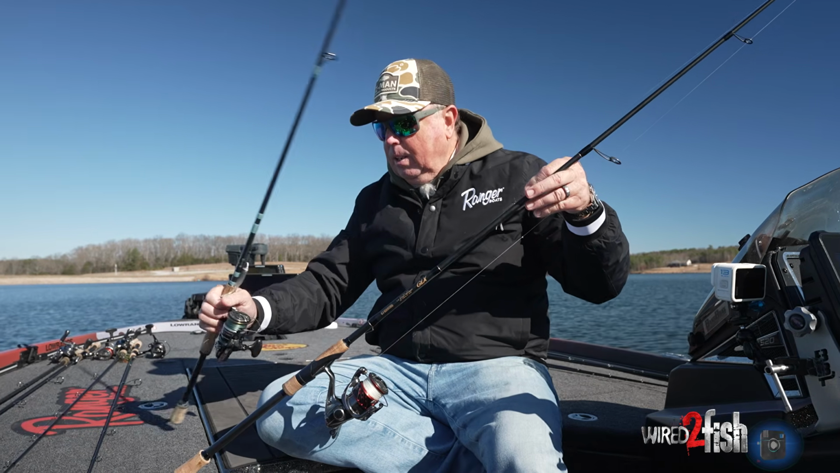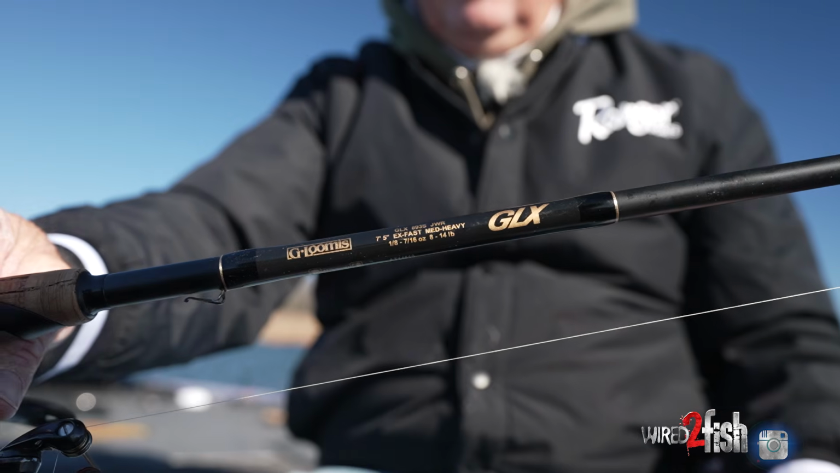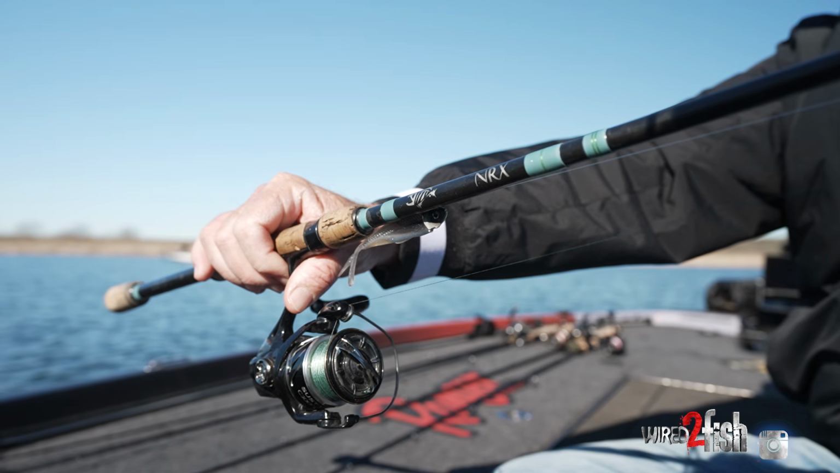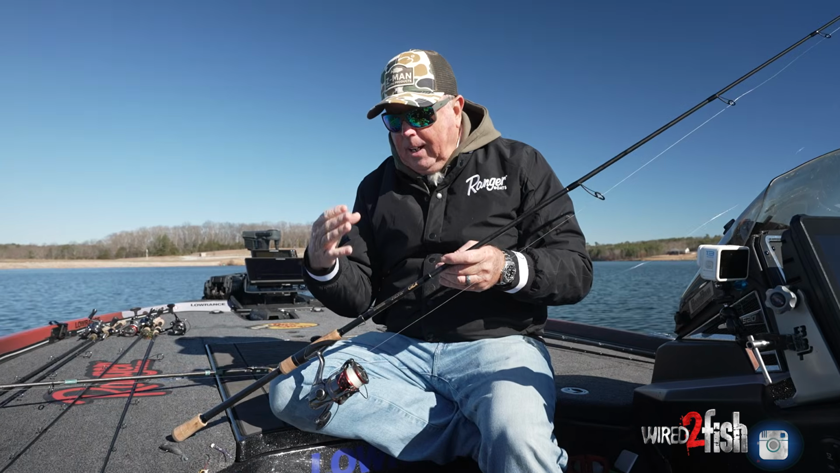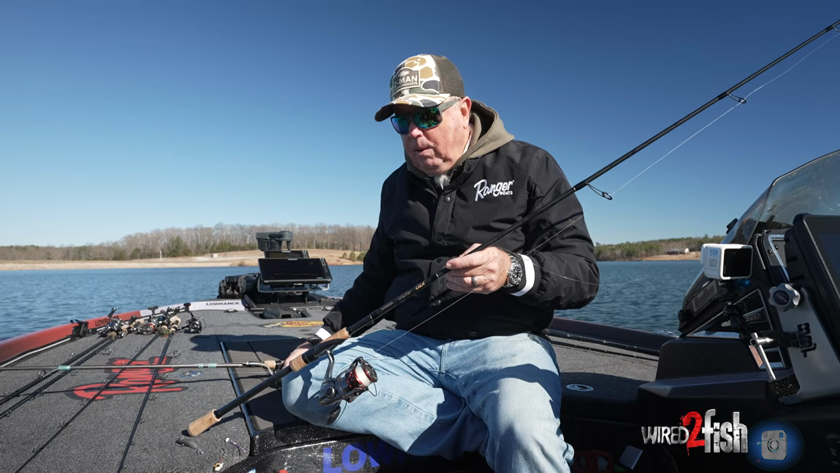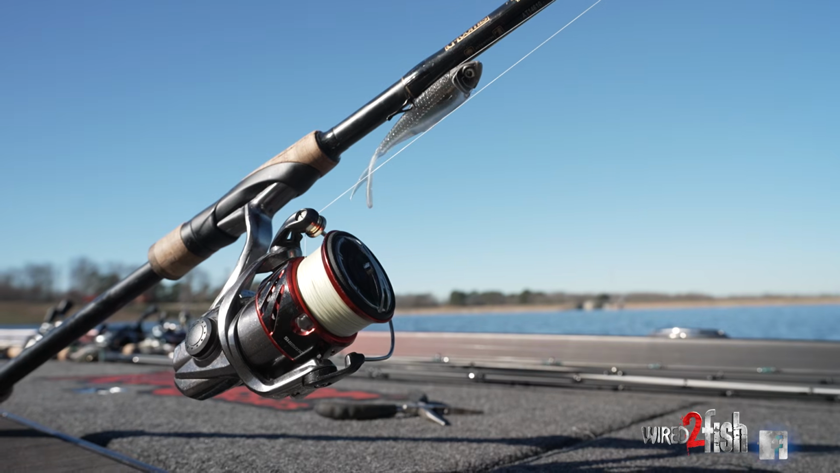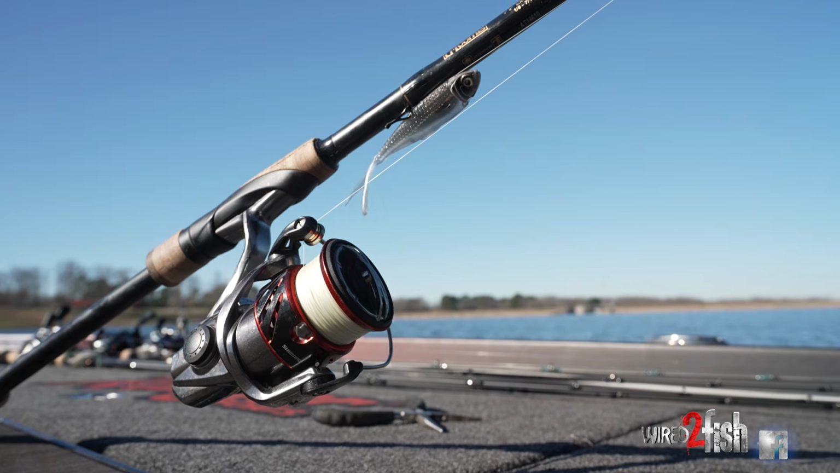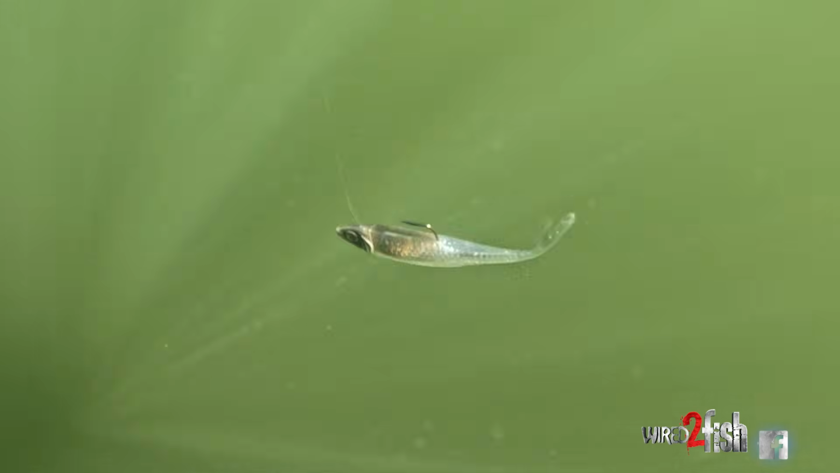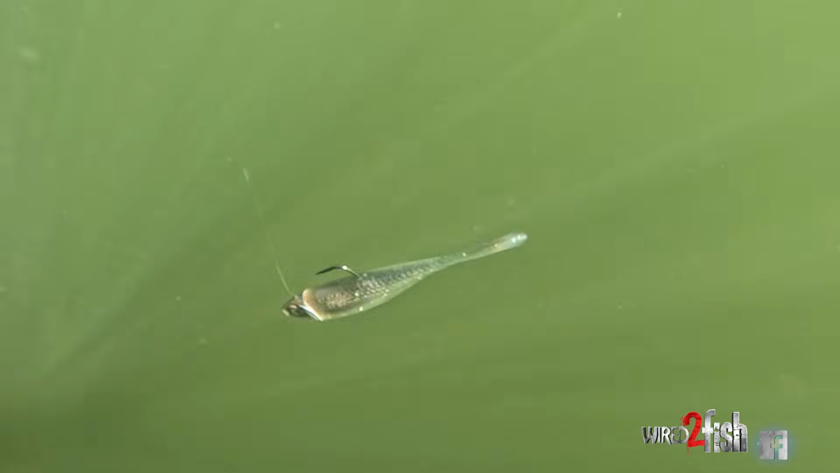Had two rods here. They're very similar. This is an 893 and this is an 892. This is a newer GLX. This one here is an NRX Plus that I've had a couple years now. Like I said, this was a 3-power, so it's a little heavier action than this one, which is 2-power. But since we're using braid, most of the time I like to use that lighter action. This is 10-pound Sunline. Now, my leader is 7-pound test FC Sniper. Out here, it's all about keeping that bait as natural looking as you can, and that light line really helps with that.